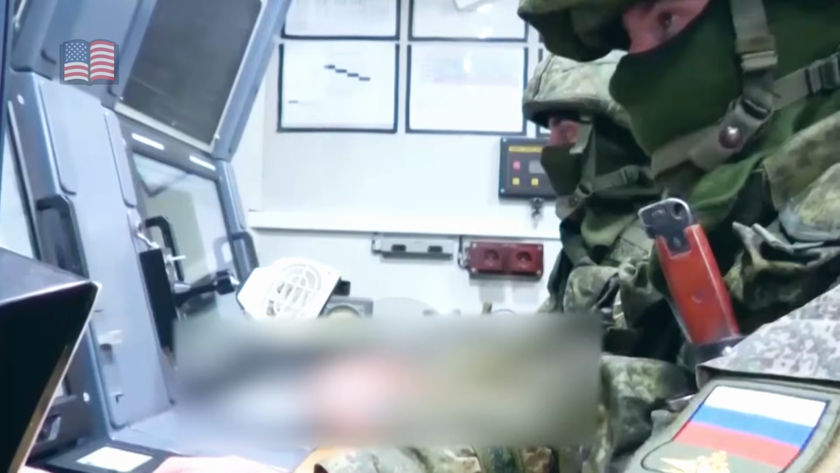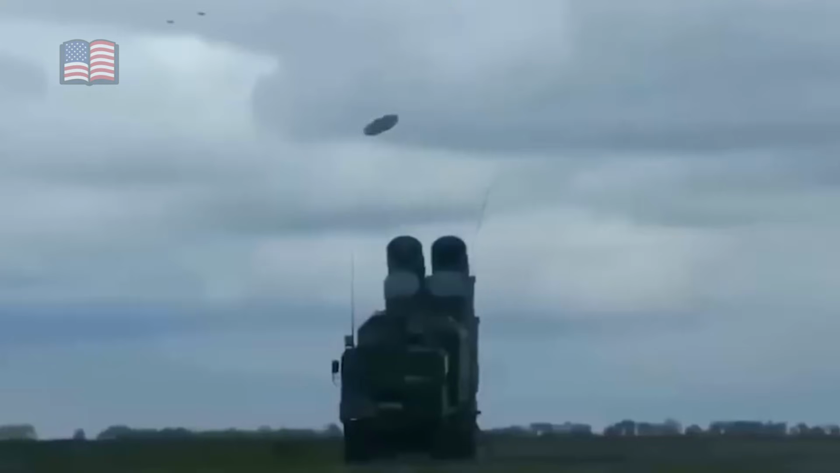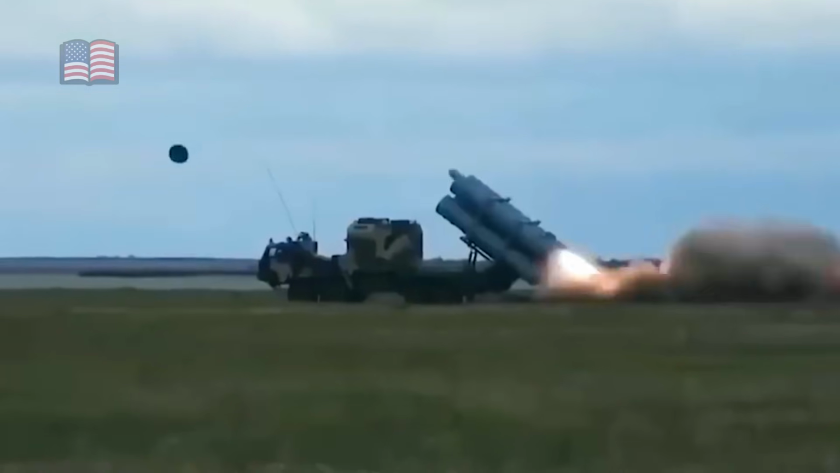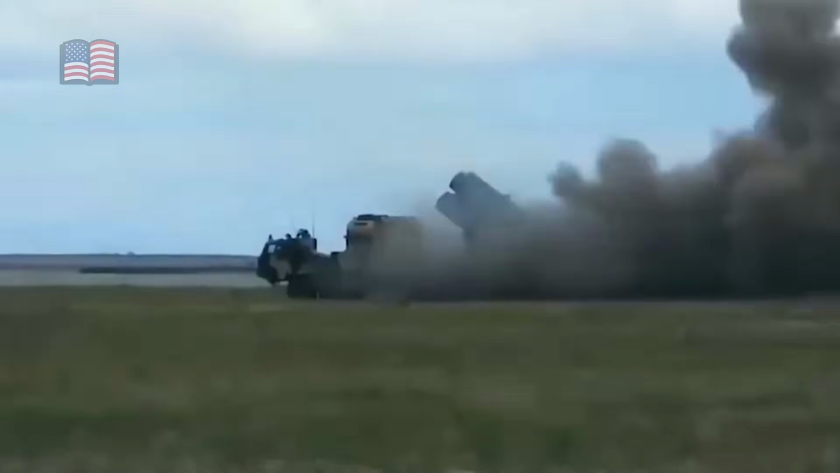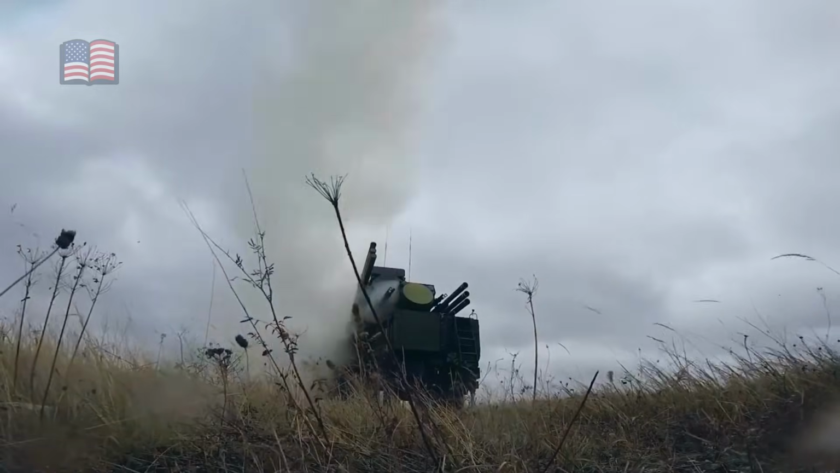The TB2 itself embodied that concentration. Its value lay not in speed or payload, but in endurance and integration. Each of these changes compounds the original strike's impact, extending it far beyond the moment of explosion. This is how interdiction works in the information age. The immediate loss is small compared to the behavioral change it induces across an entire theater.